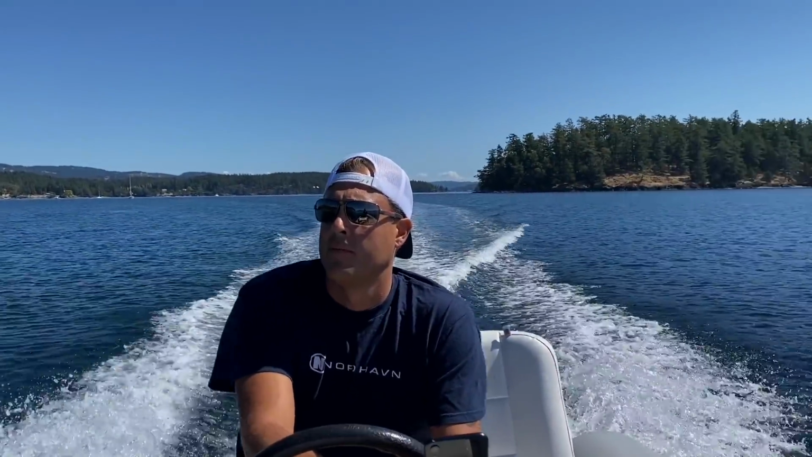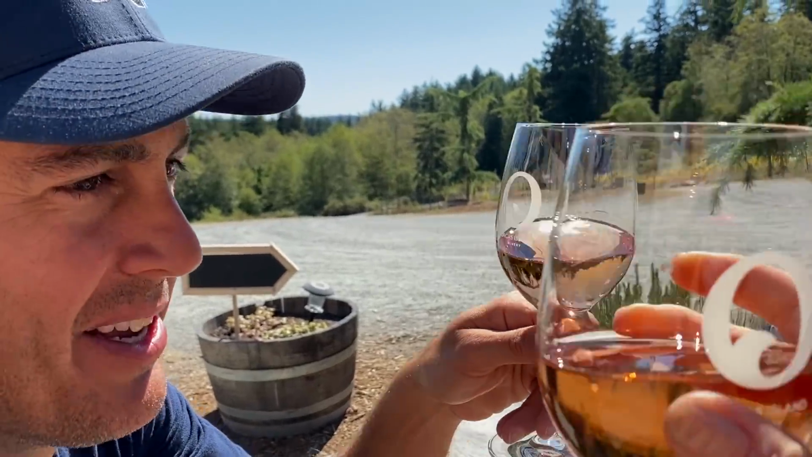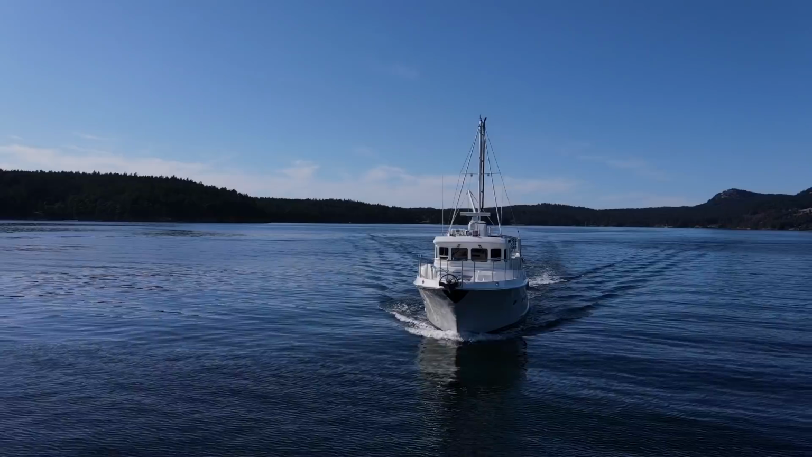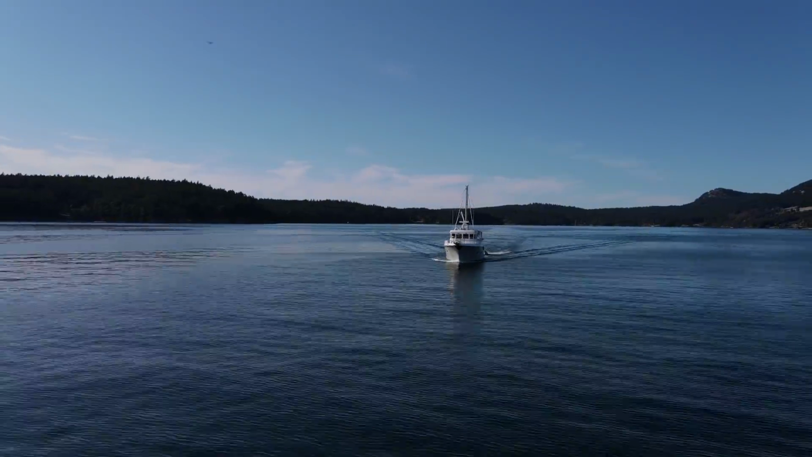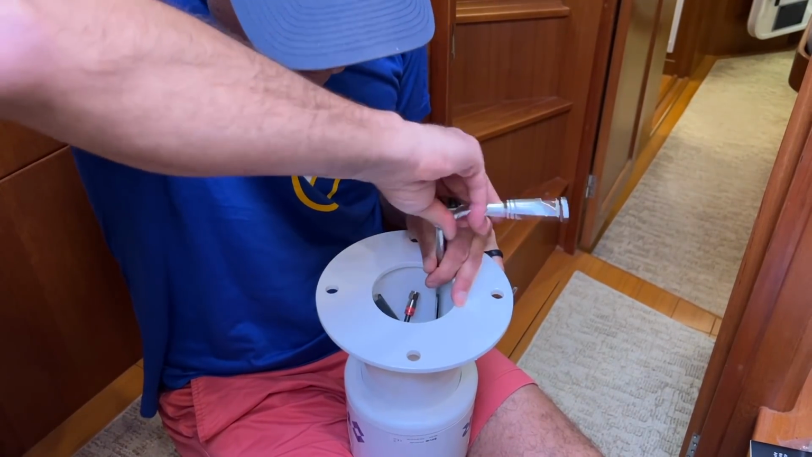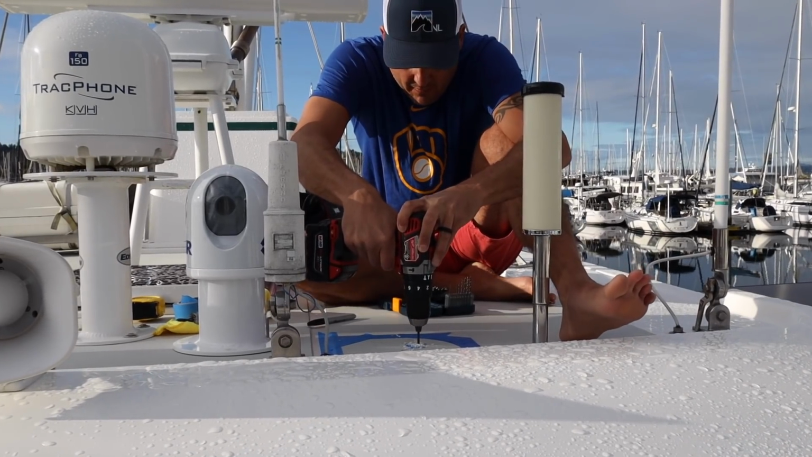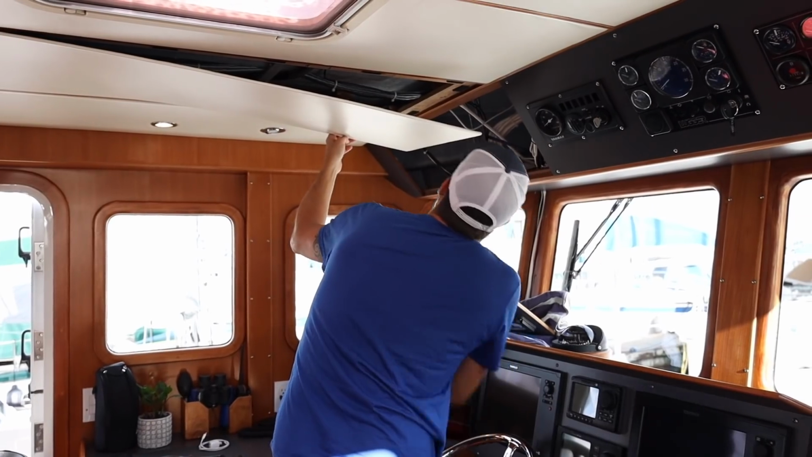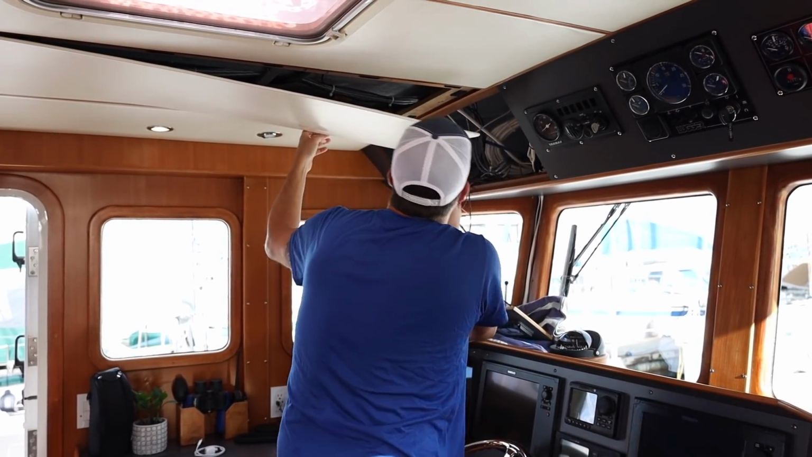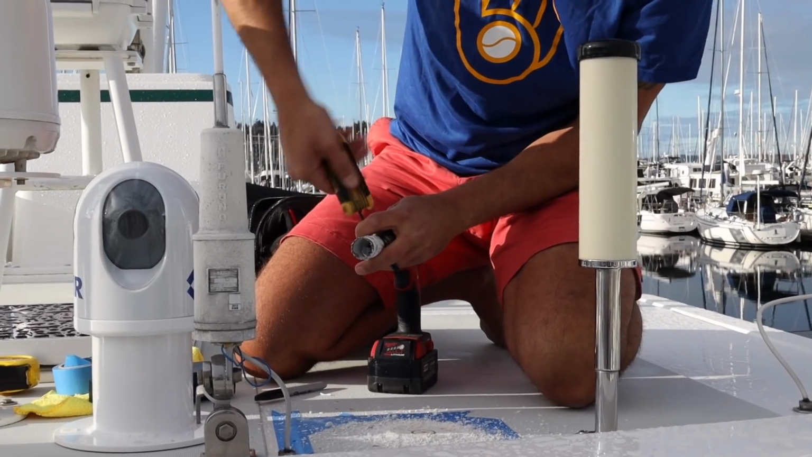Last time aboard Freedom, we took you back in time for a 3-part summer cruising series in the San Juan Islands. Now we're back to real time and ready to test the latest feature to get installed aboard Freedom. A FLIR night vision system that will hopefully give us more peace of mind during overnight passages and possibly a little less seasickness. The installation was relatively fast and painless, taking less than a day, and it required only one hole in the pilot house roof.